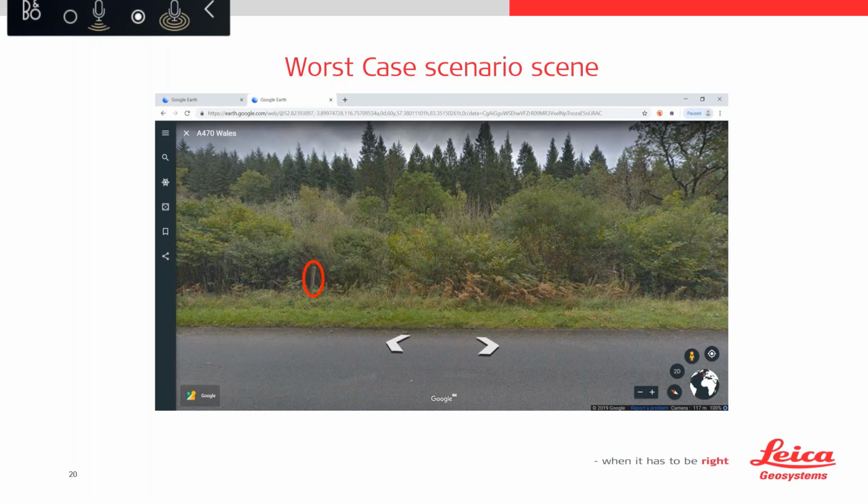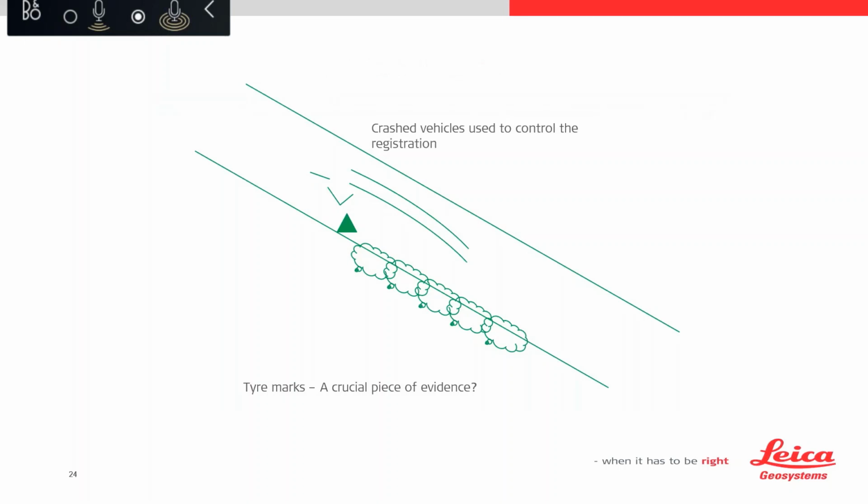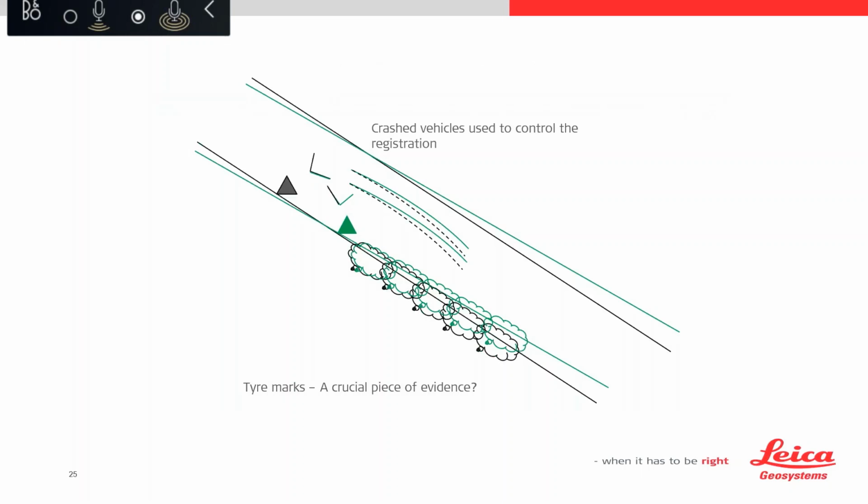So as we go through the setups now, this is a potential that could happen. Again, we've got the same configuration of vehicles with the tyre markings. We've got the vegetation along the side of the road. The second setup, now because we've got so little hard detail, the only thing that we can use in a cloud-to-cloud registration here are the vehicles themselves.